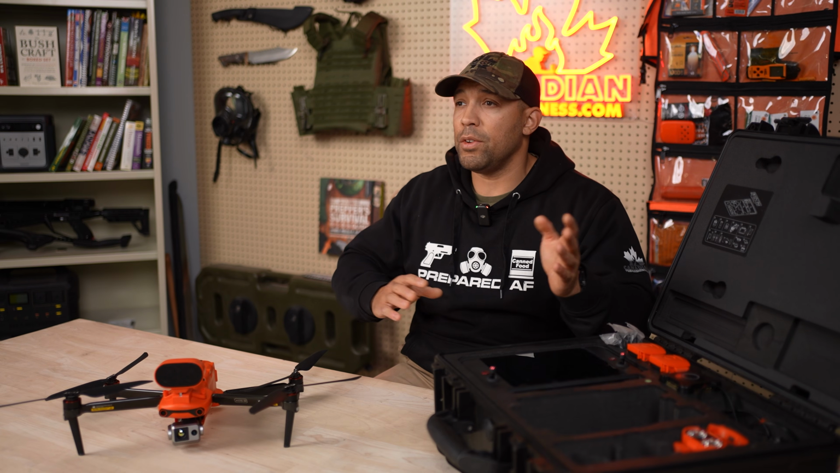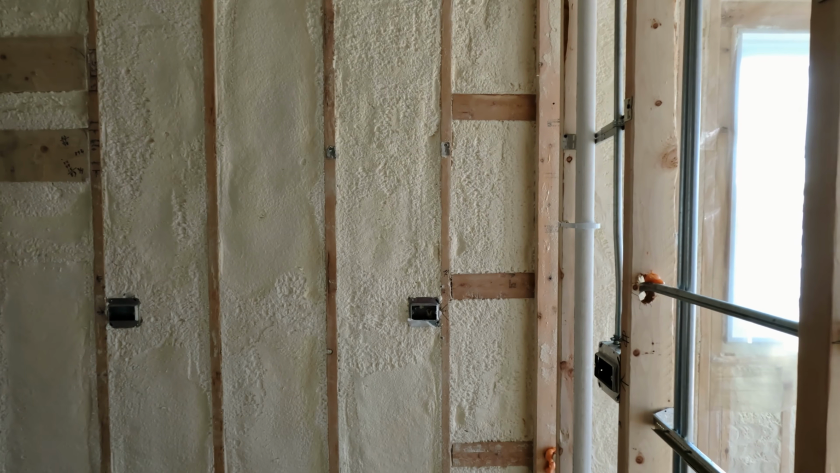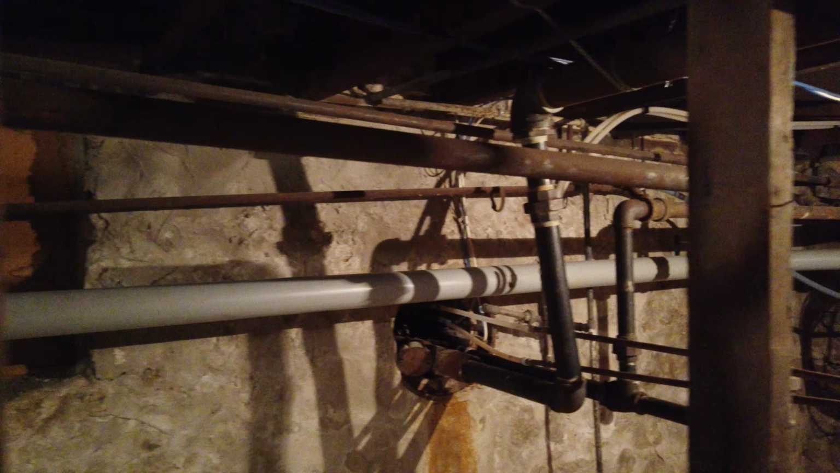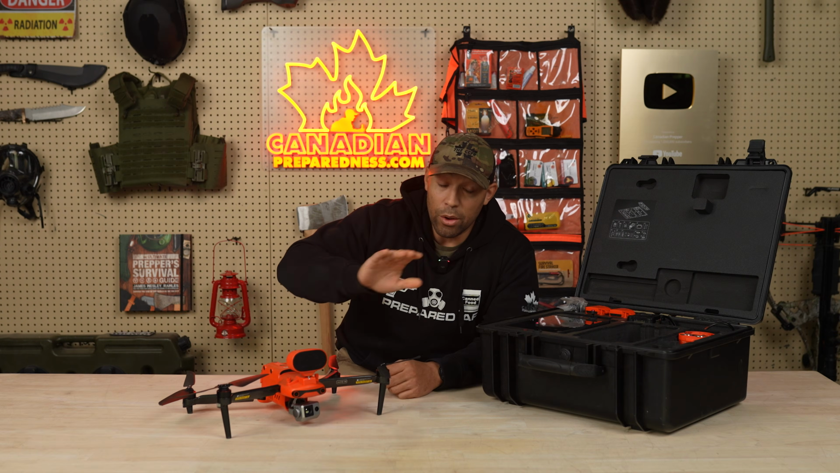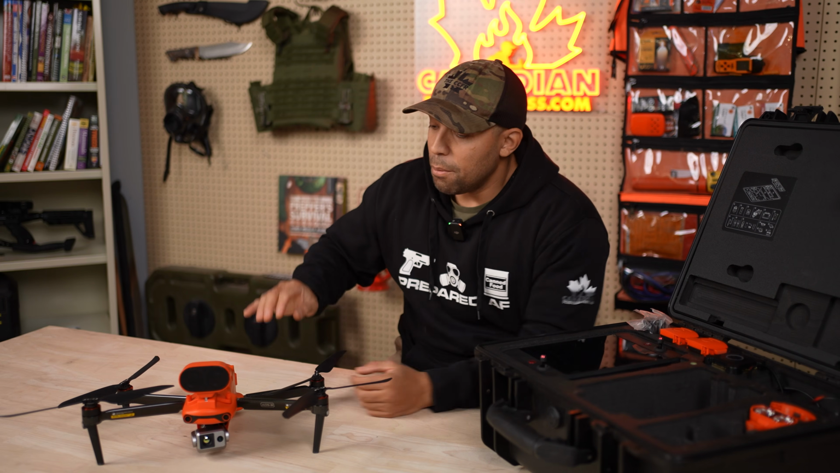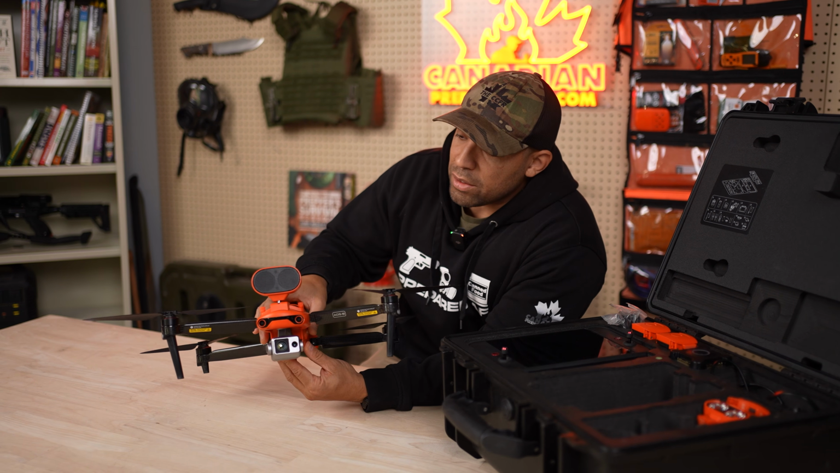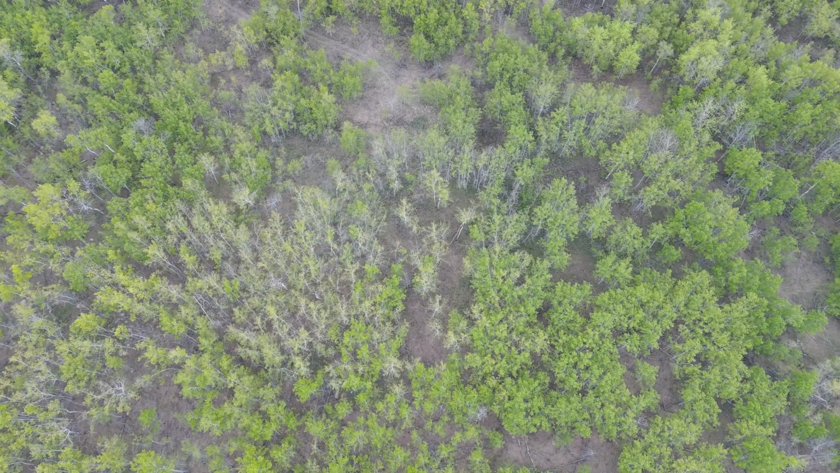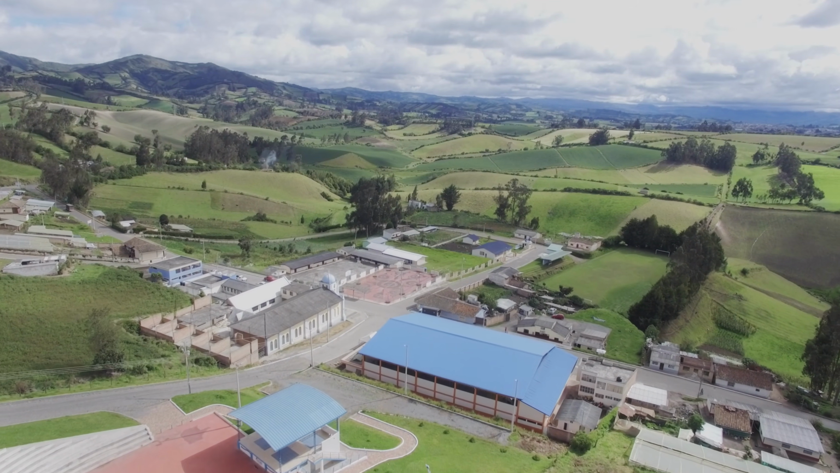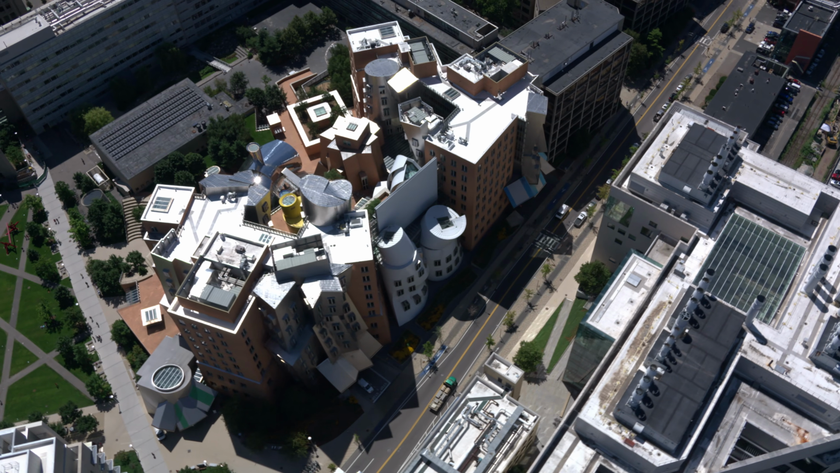It'll be fine if you do construction, if you want to know where the pipes are, where the leaks are in the pipe, that sort of thing. There's a few reasons why Autel is a great company. And no, they did not pay me to say that, but I can tell you Autel is great because it's not geofenced, meaning that you can fly this anywhere, even if you're not supposed to fly it in a certain place.